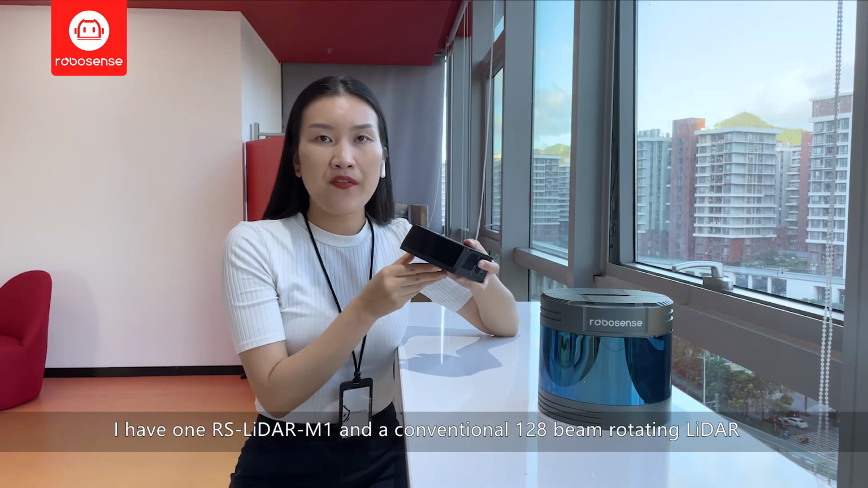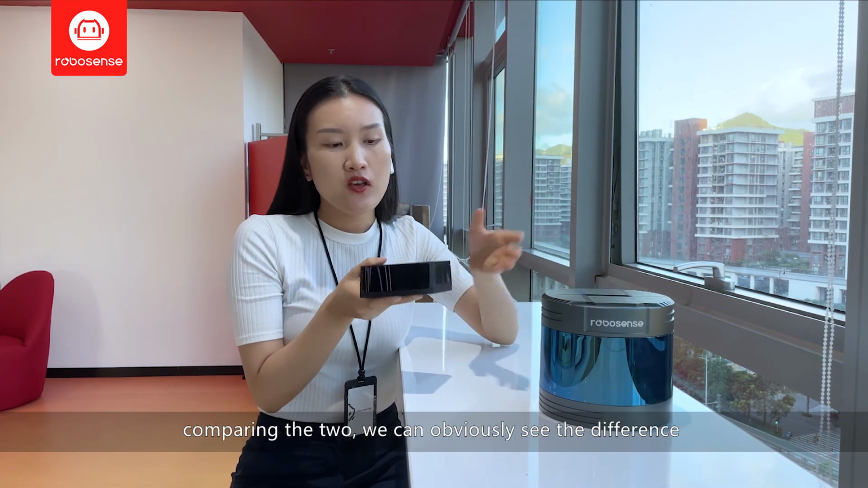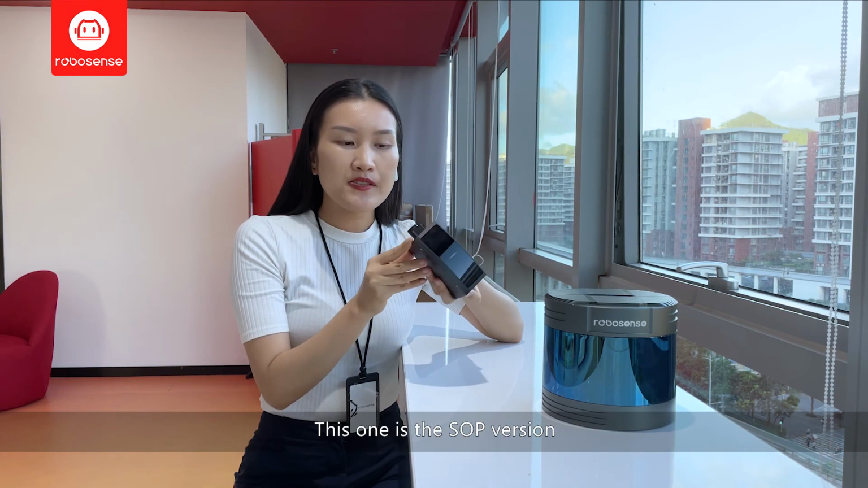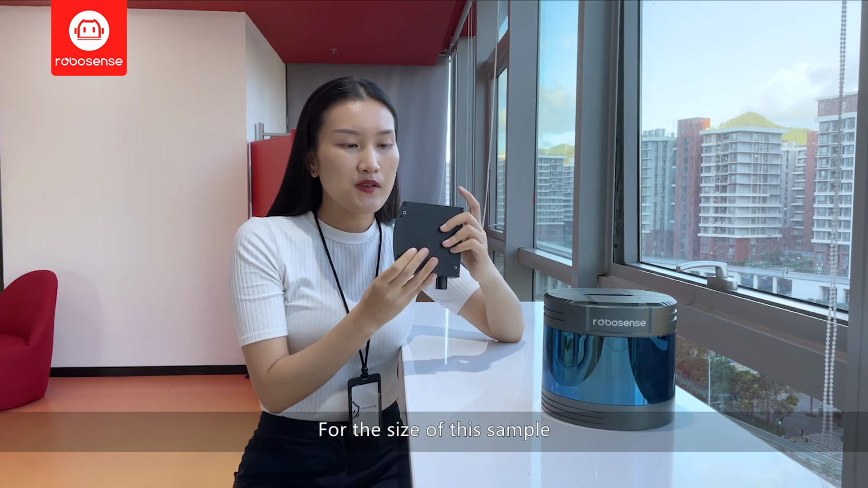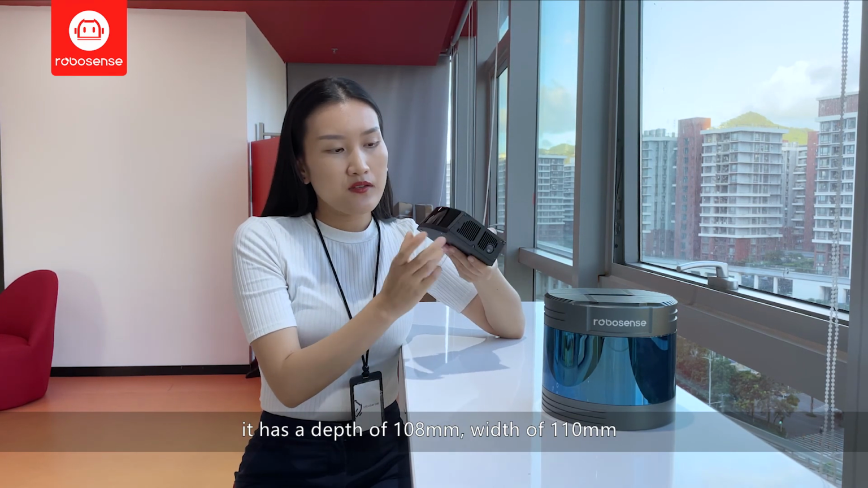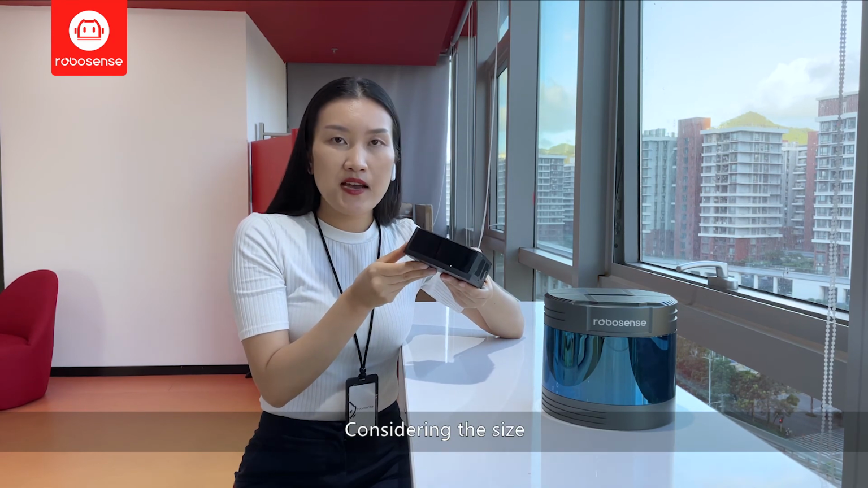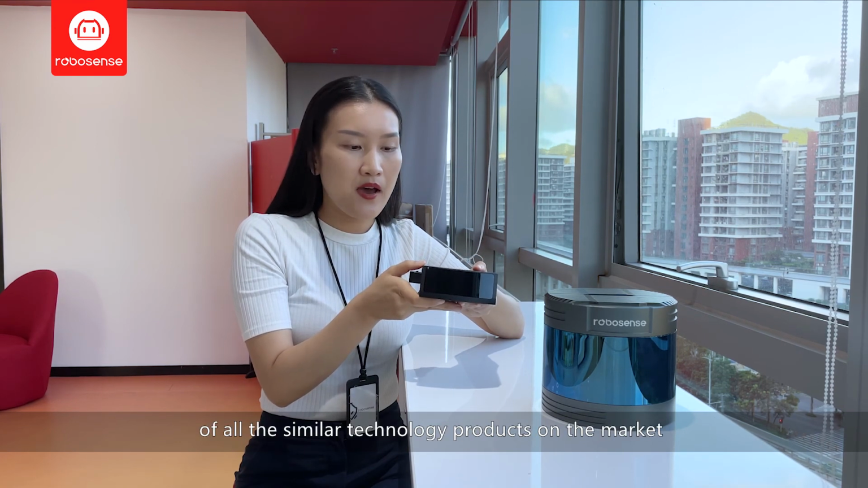Right here, I have one RS-LiDAR-M1 and a conventional 128 rotating LiDAR here. So comparing the two together, we can obviously say the difference. So first of all, the M1 has a very small footprint. This one is the SOP version that we will start the mass production at later this month. So the size of this one, it has 108 millimeter depth and 110 millimeters width and a very small height of only 45 millimeters. So considering the size, it is the most compact option of all the similar technology products on the market.